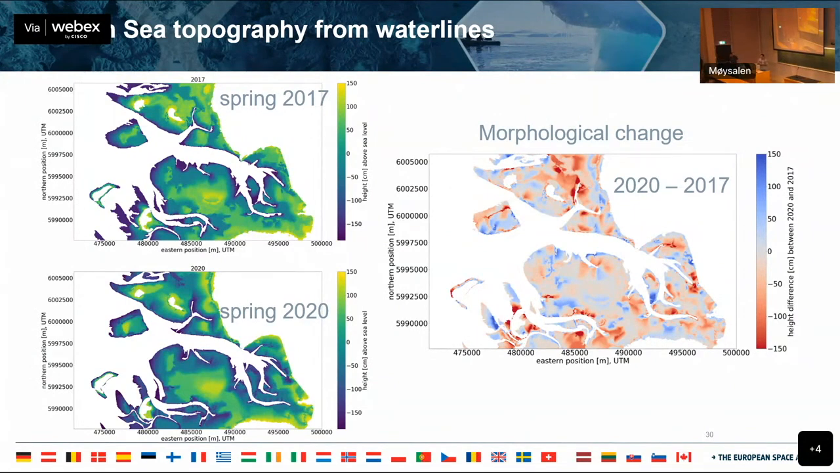So you can see these high details in this coastal area. So I think that's a really nice application of machine learning and the SAR imagery for this problem.